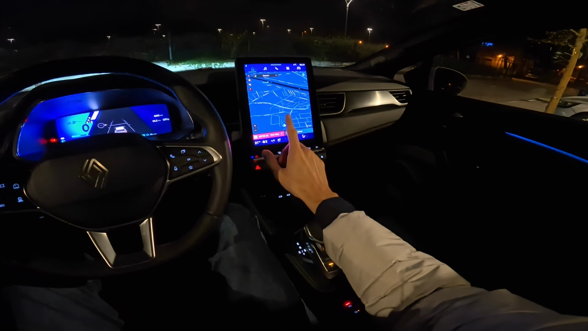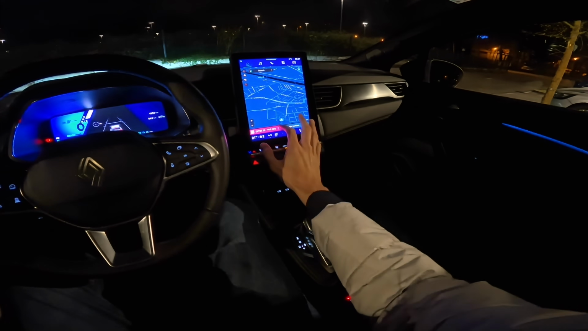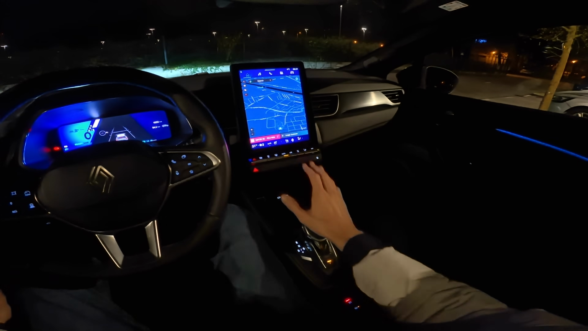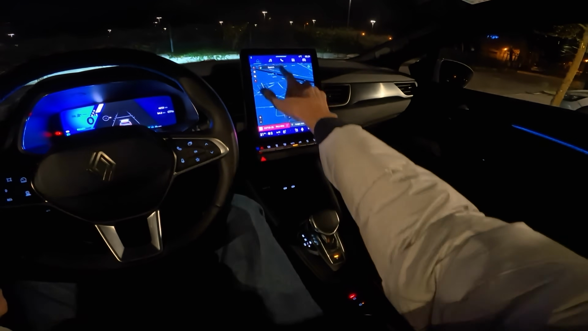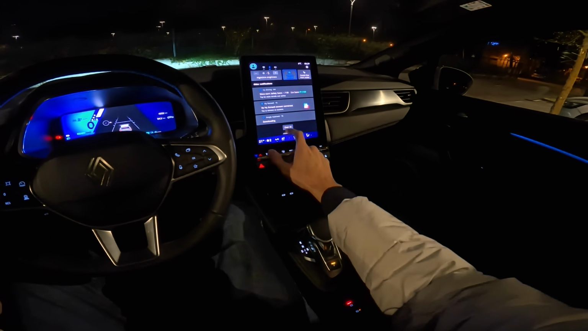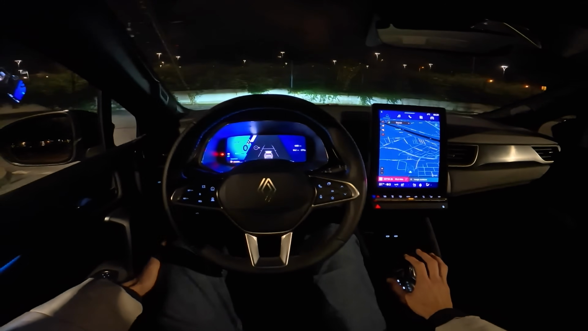We do have Apple CarPlay and Android Auto. I'm not going to use it. We have new infotainment. It's using Google. There's shortcuts here. There's also a pull-down menu. If you check the day review, you're going to see all the details of that.